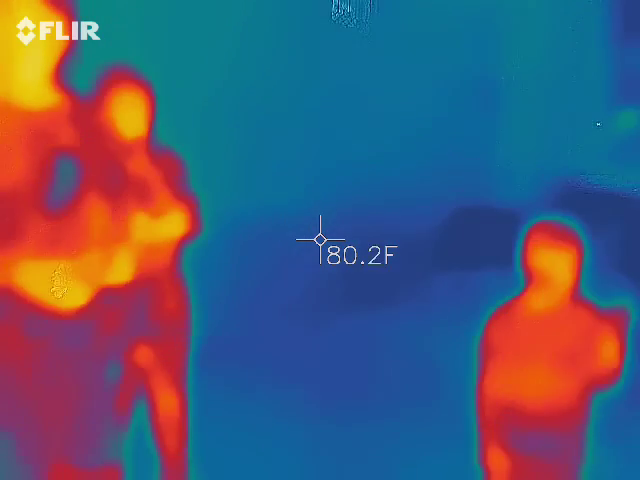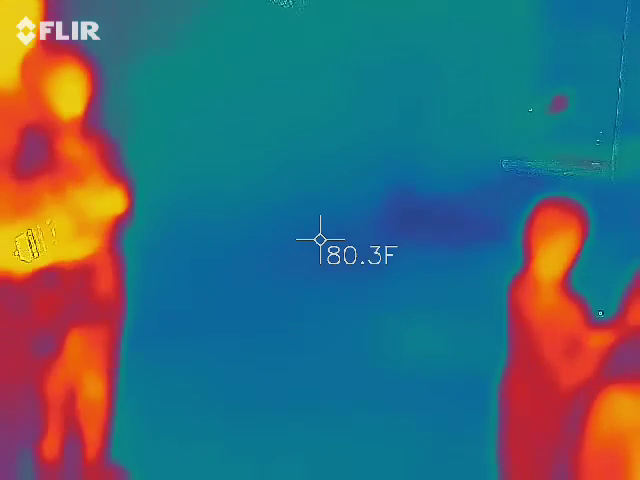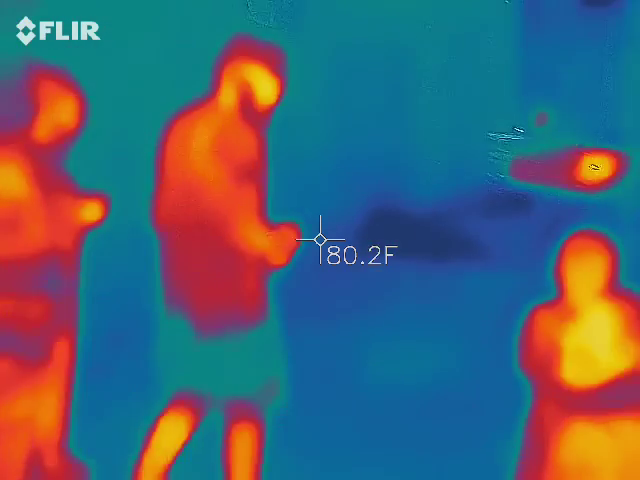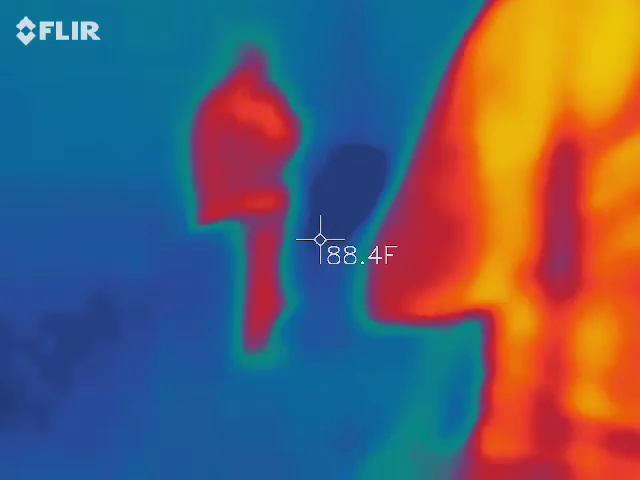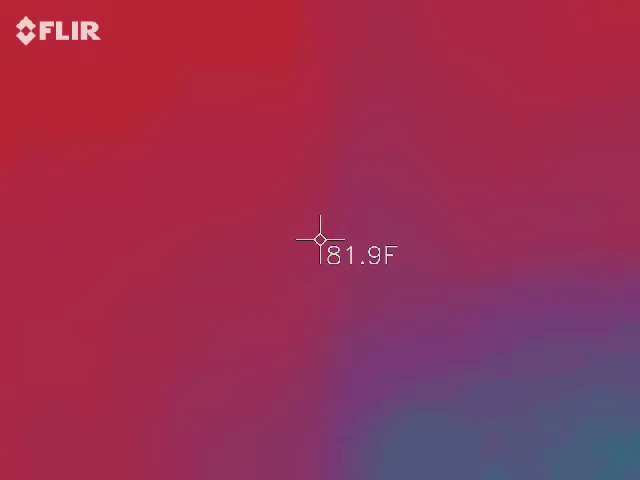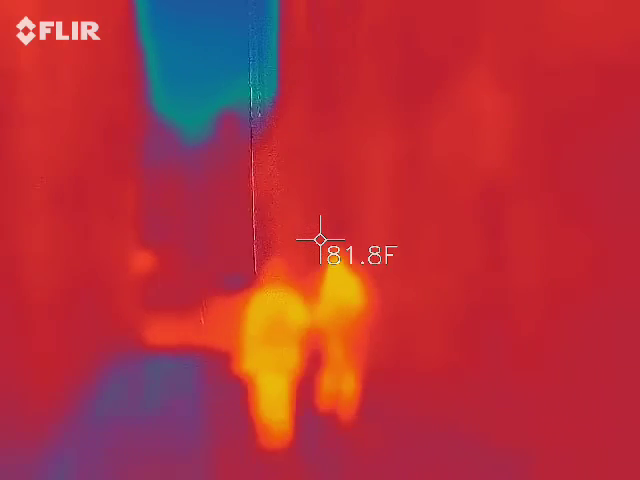What's funny is not many tours actually come down here. You would think they would, but they don't. They don't have all the cool stuff like we have. I'm not getting any picture because I turned it off. Why? I don't know. Since it normally doesn't turn red in here.